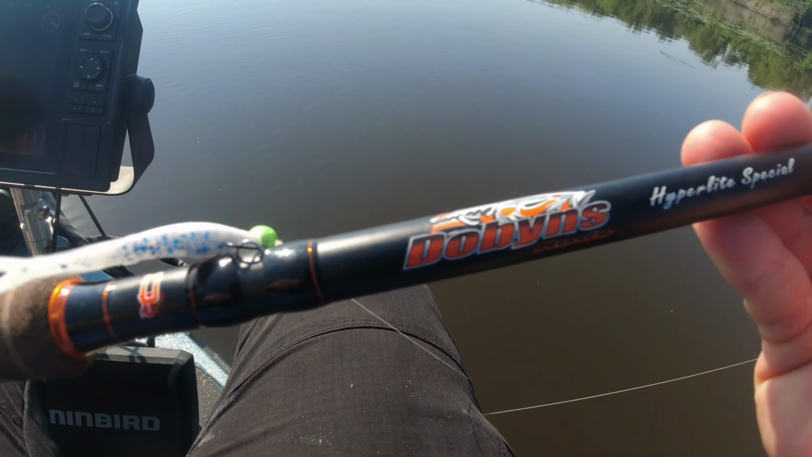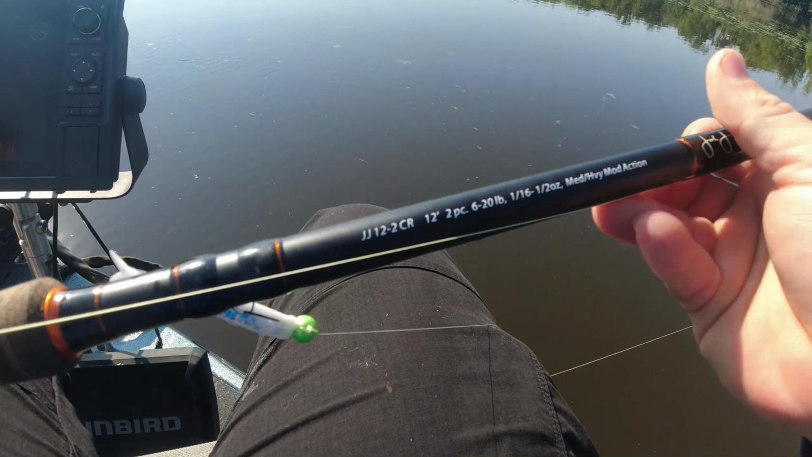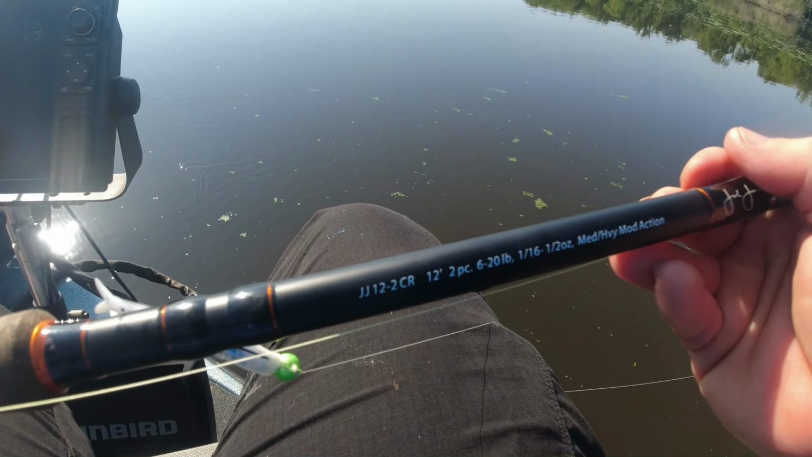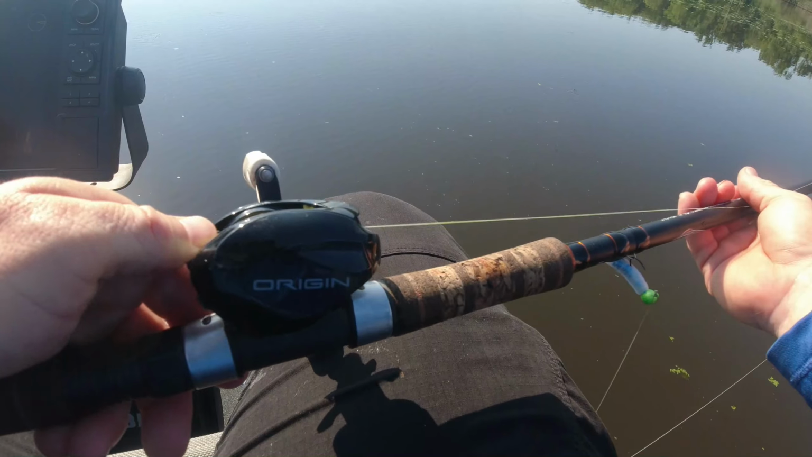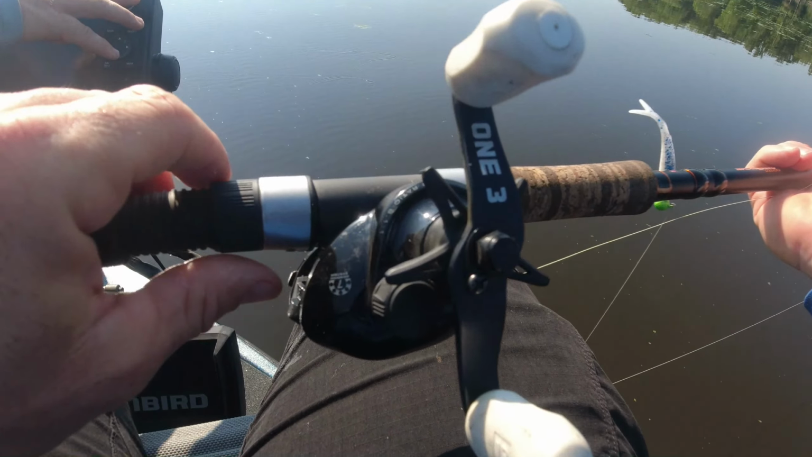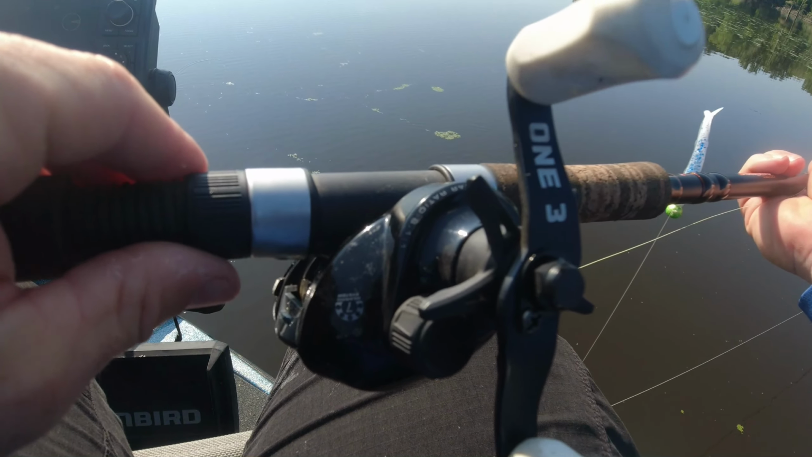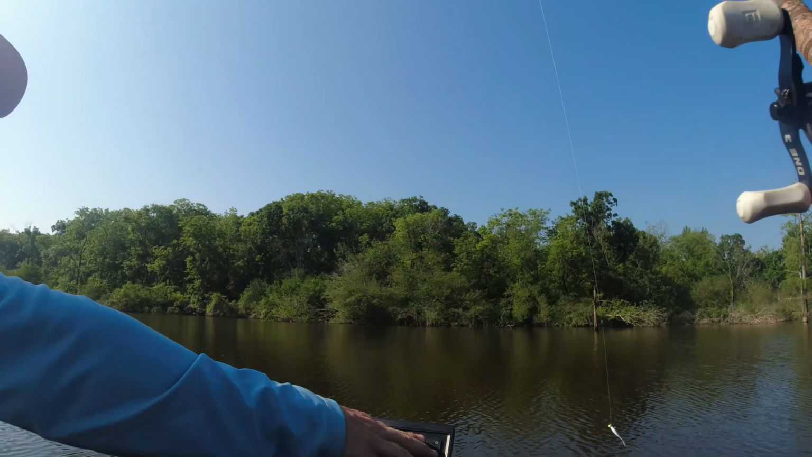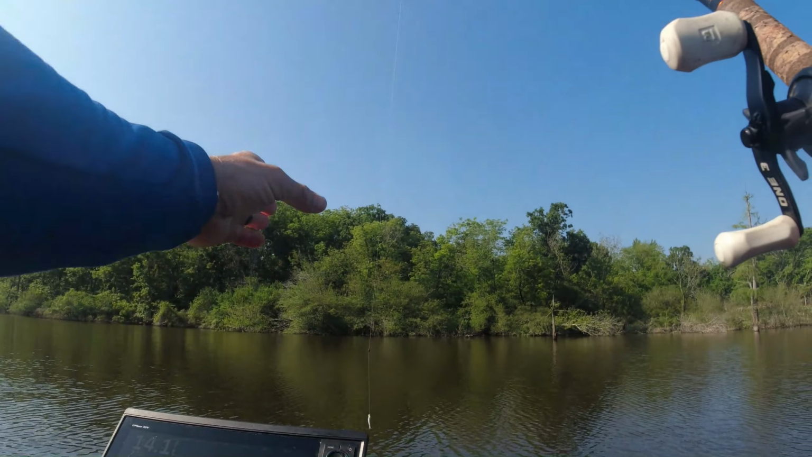So I'm using a Dobyns Hyperlite Special, a 12-foot, 2-piece rod, medium heavy action. This is pretty much a live scope rod, and this is just a baitcaster. Gear ratio and all that really don't matter, but this is an 8-1. That's pretty quick. Got a lot of boat movement going on, but not speed.